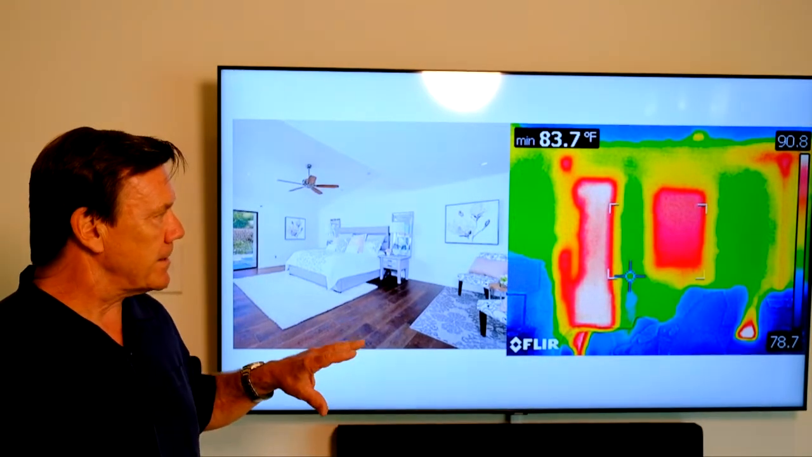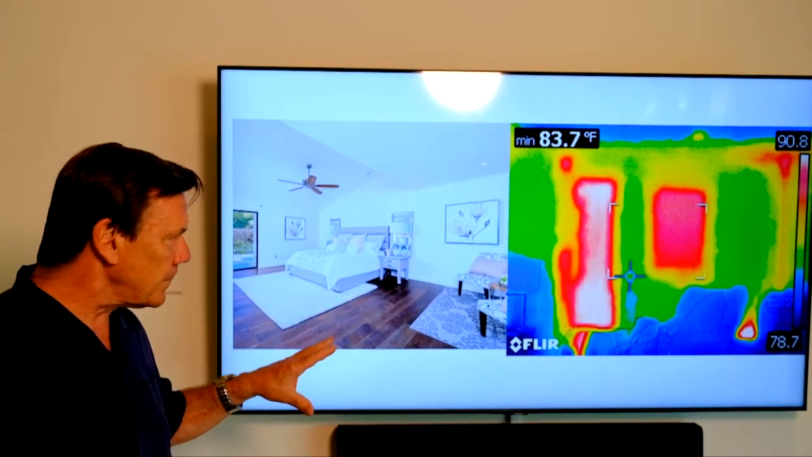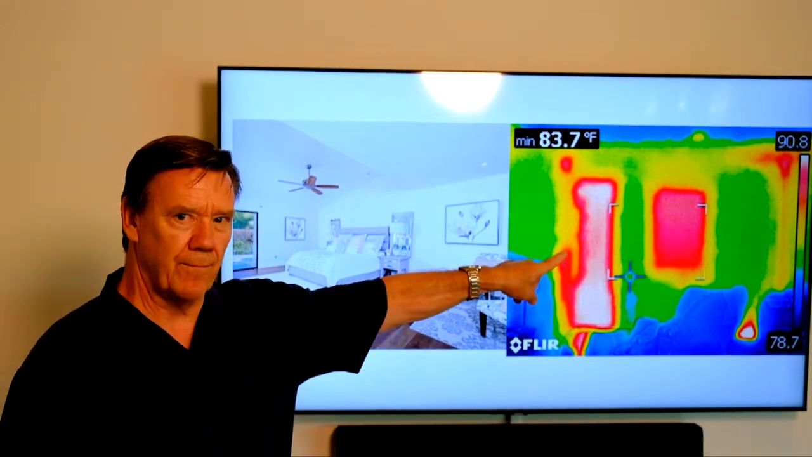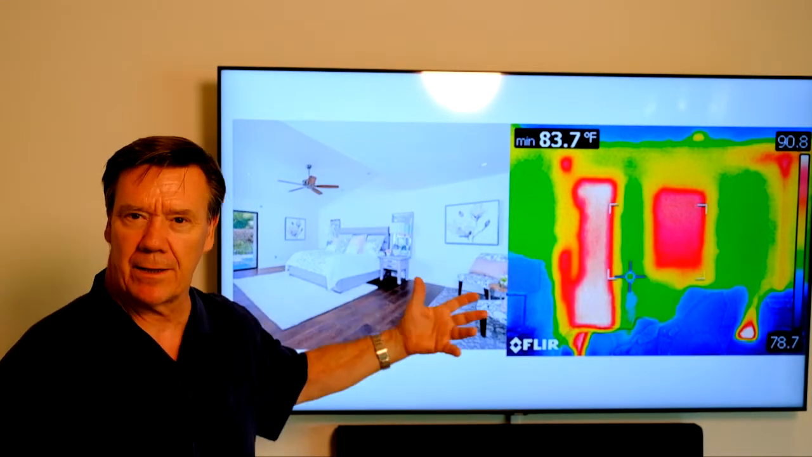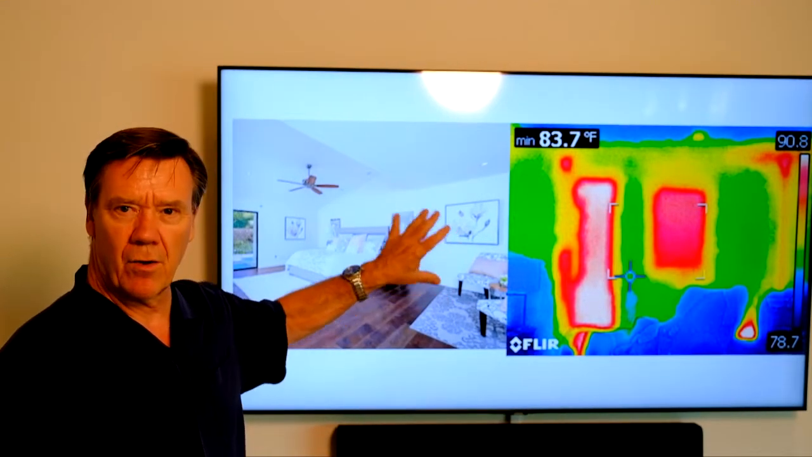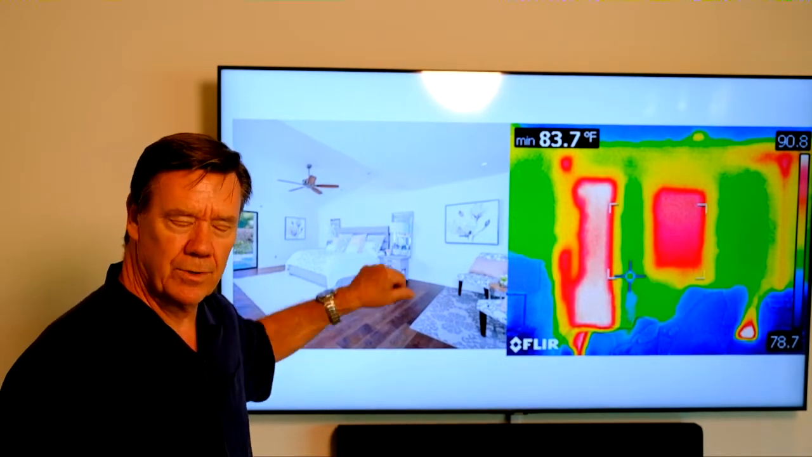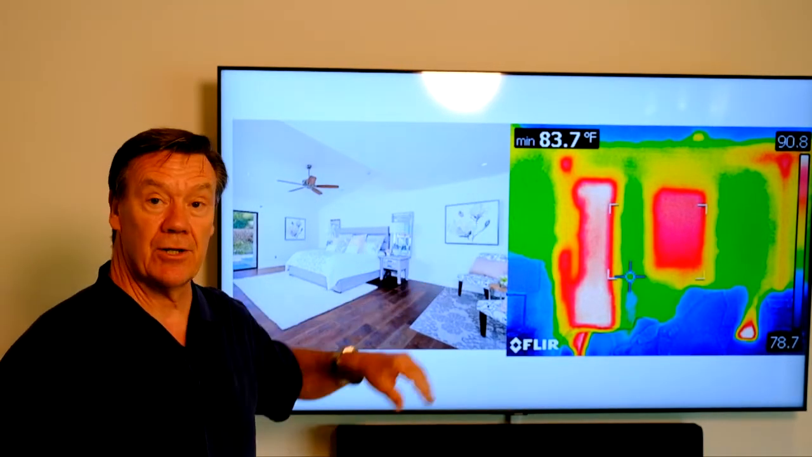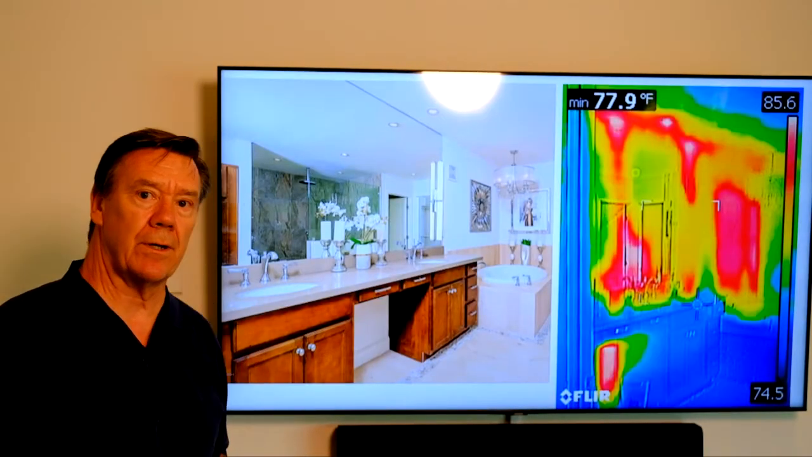Now, this is the master bedroom, and it may be a little confusing because you look at this square over here on the infrared image and you look at this artwork, and you may think you're looking at the artwork, but the reality is this infrared image was taken long after this artwork was taken down. So what you're actually seeing here in the master bedroom, which is the east wall of the house, is missing insulation.